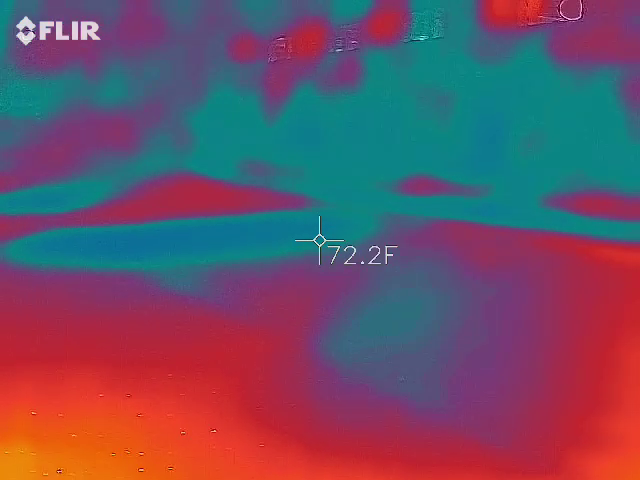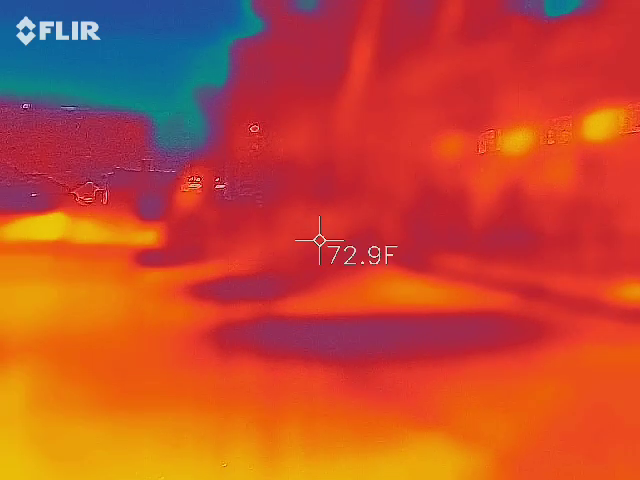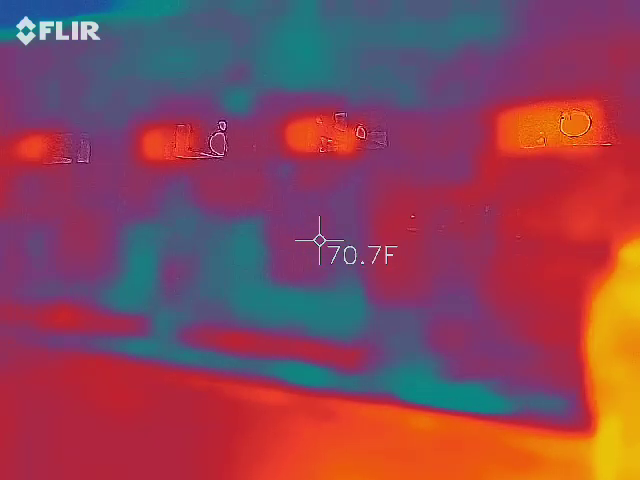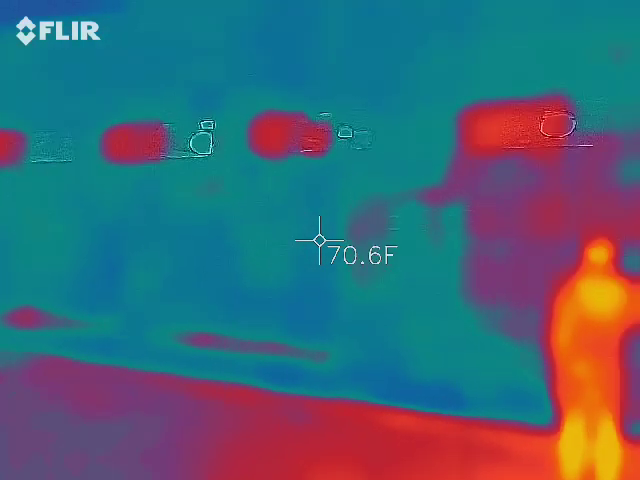The slower you go with that thermal imaging, the less it pixelates, like an old style camera would. Oh, look at that. Well, that's just the air from the inside there.